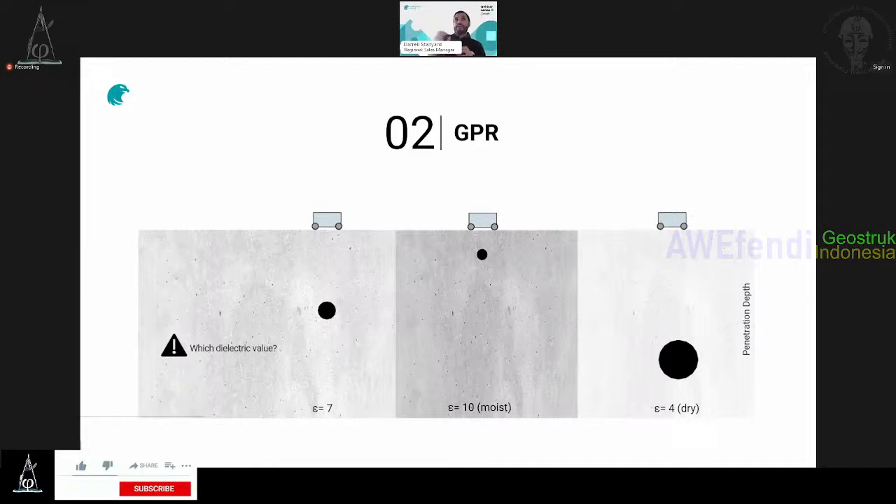Can you imagine? It will appear in shallow layers. And if I'm in the middle, for a dielectric of 7, which is called the standard concrete, not too humid, not too dry, then my object will appear in the middle with a medium size. You see the problem here?